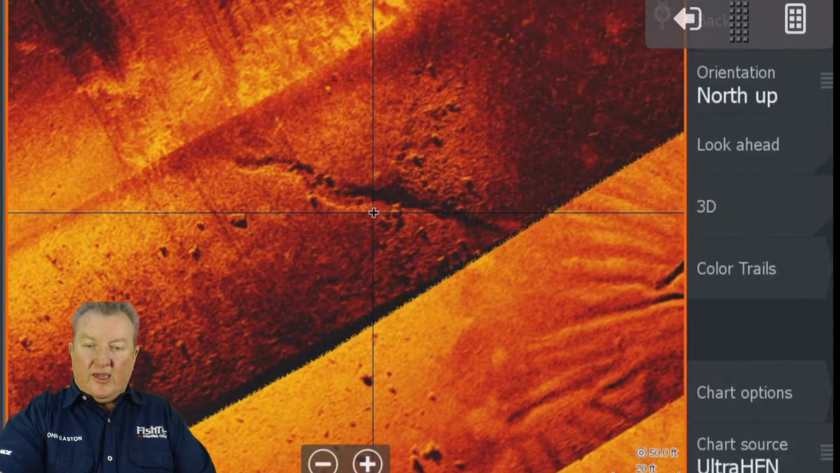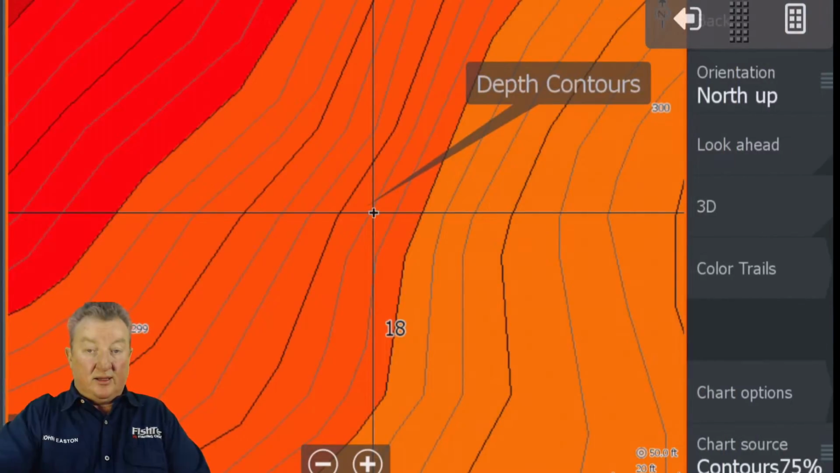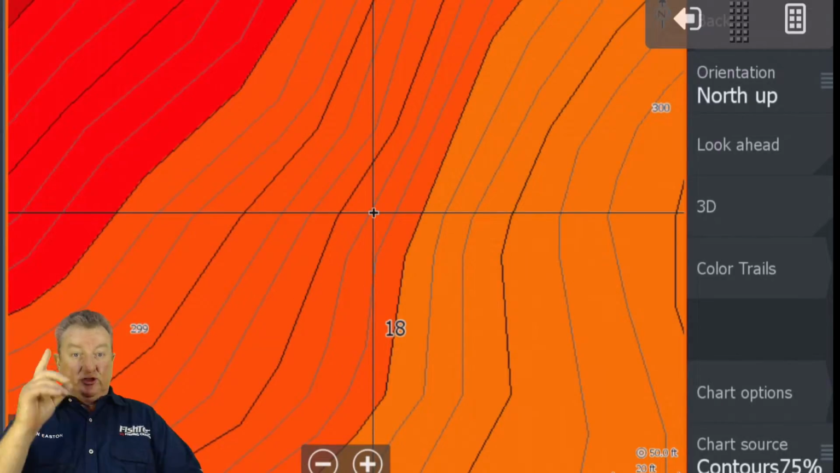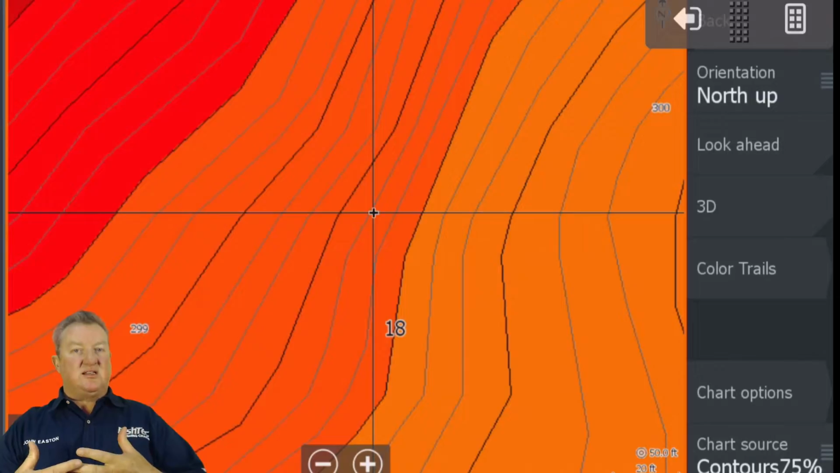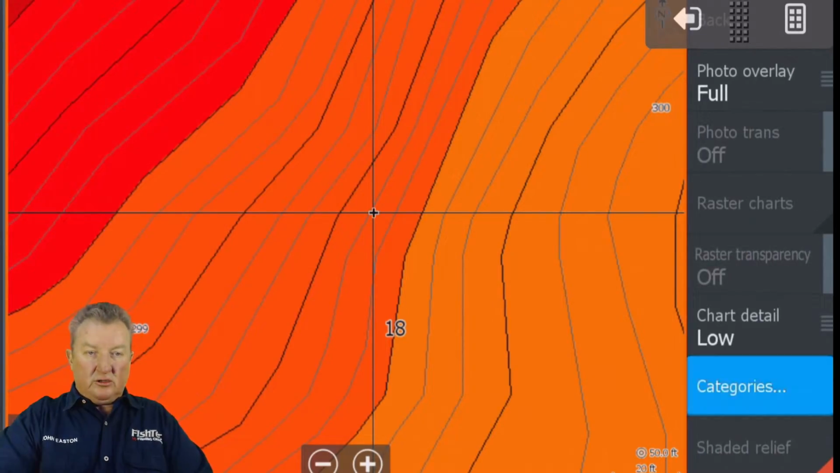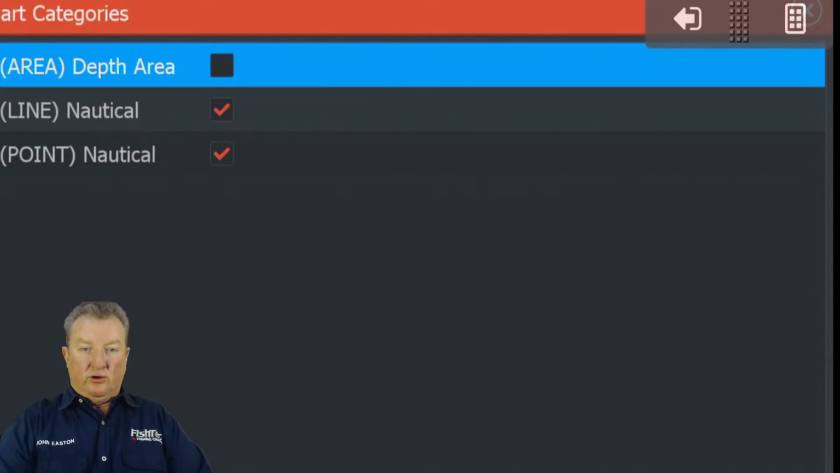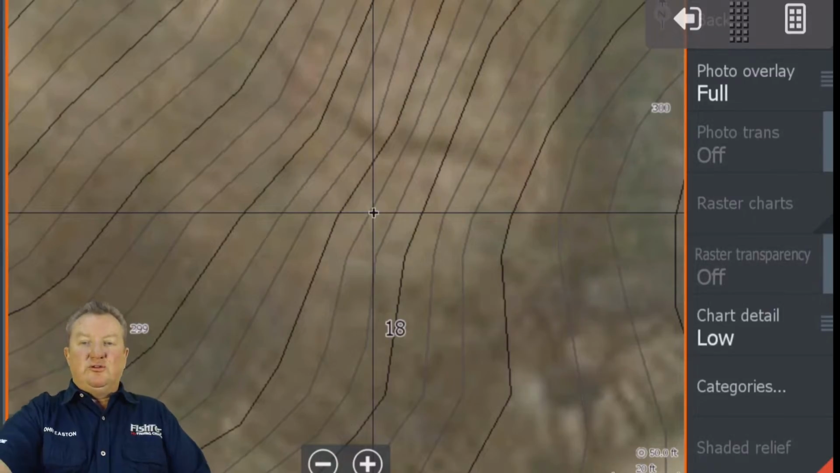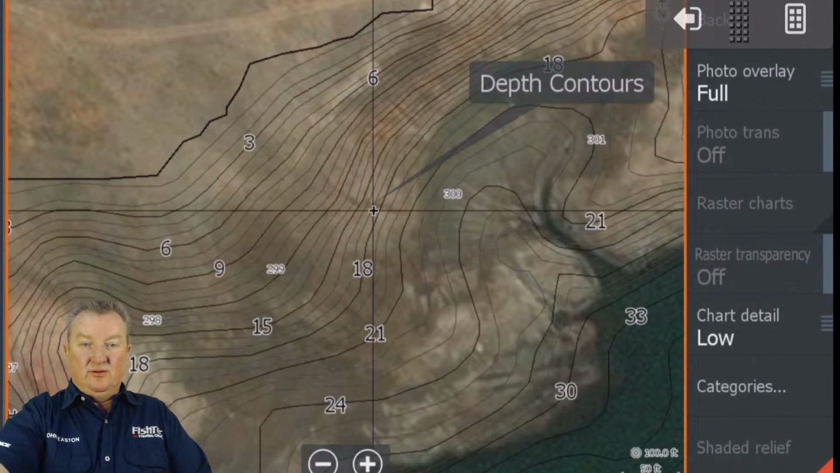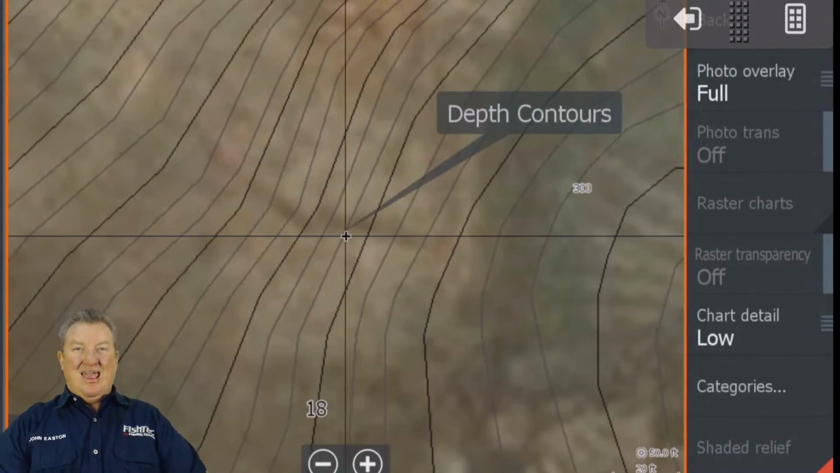You can very often see it, let's go back to our contour 75. It's hidden by the colors, but remember you've got a satellite image behind it. So what do you do if you want to see the satellite behind the contours? It's easy. Go into your chart options, go to your categories and turn the depth area, which is your colors, off. Bang. Can you see that there's a little runoff there? Yes, you can. There it is.